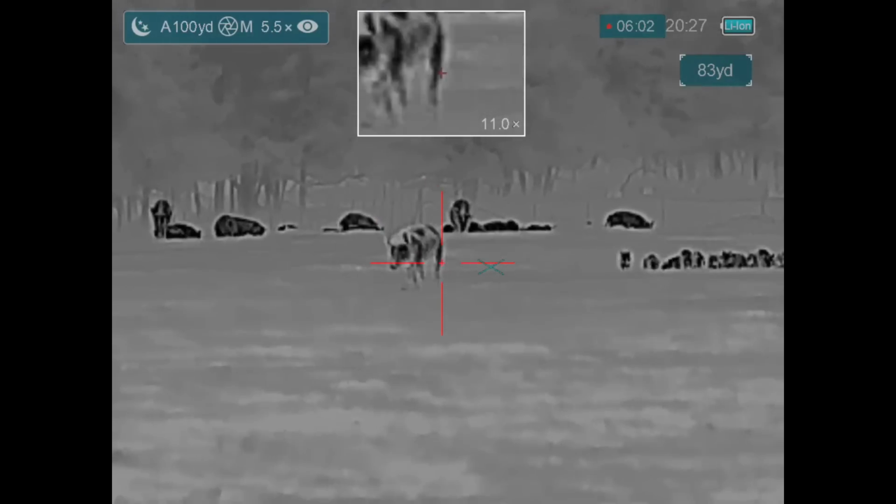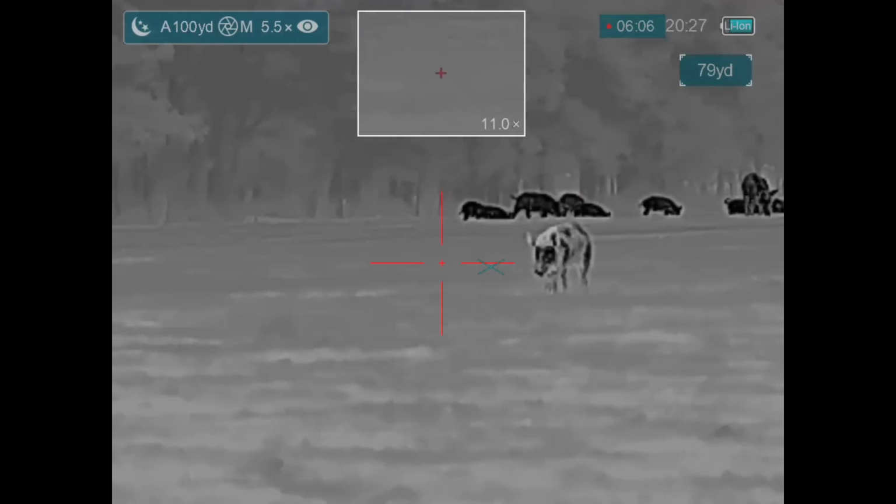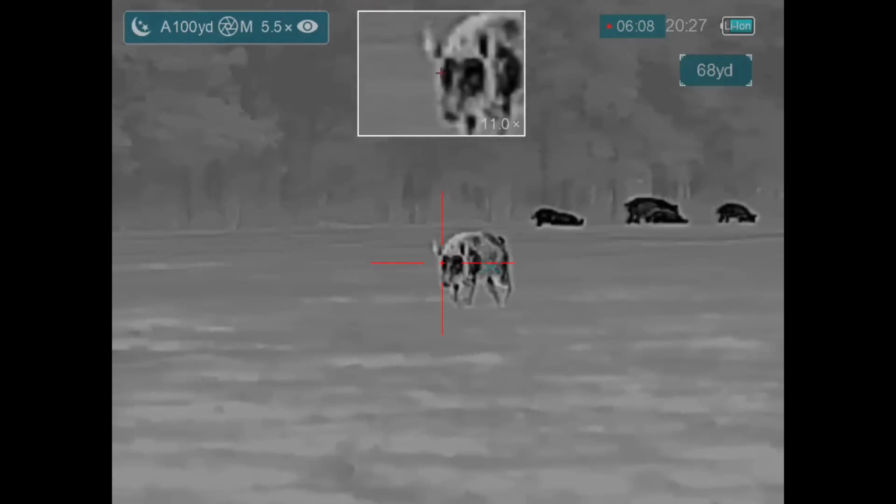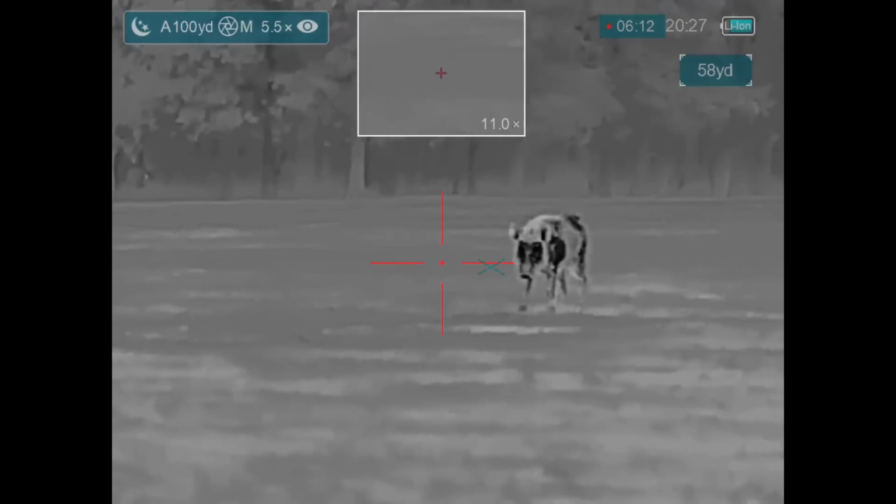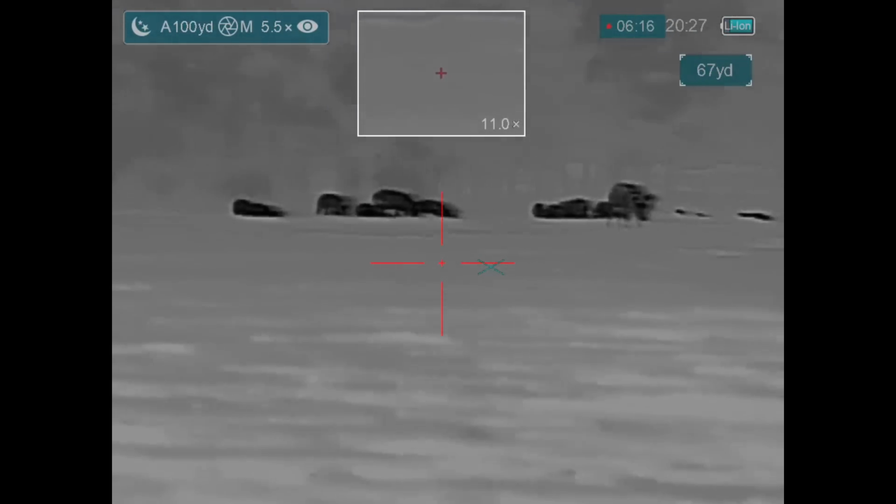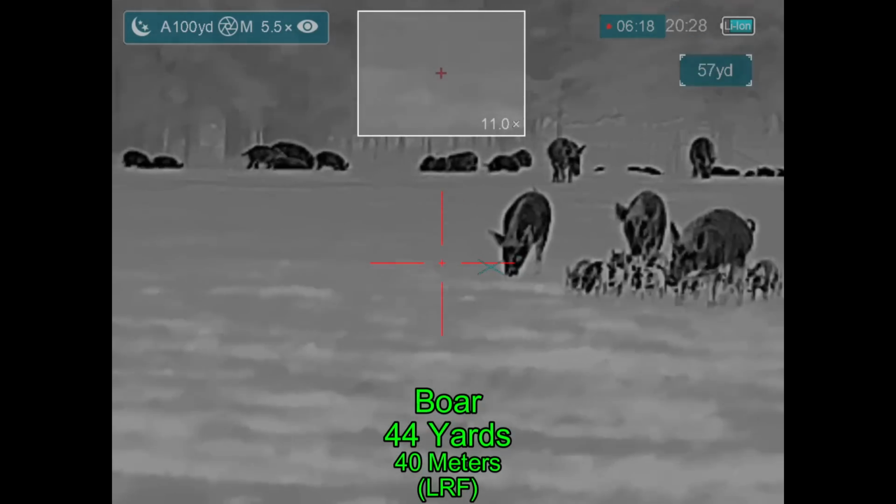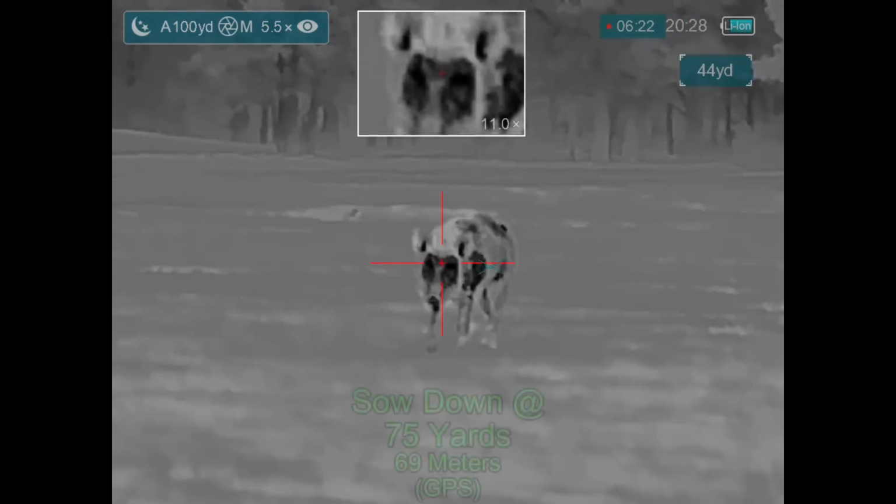I can see them with my naked eye at this point. That's no problem. So I'm standing there, standing still, and I'm thinking to myself, be a tree, be a tree. Don't let them notice you. Don't move too fast. And this little boar is getting closer and closer and closer. So he's now in a safe direction of fire.